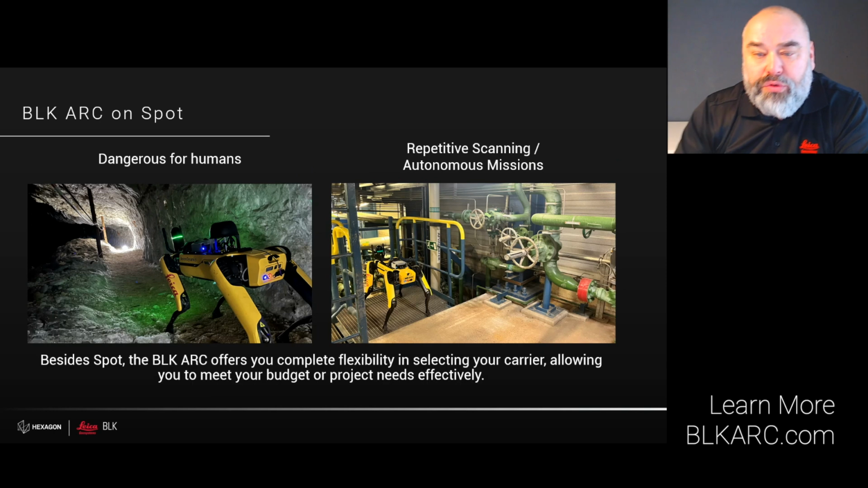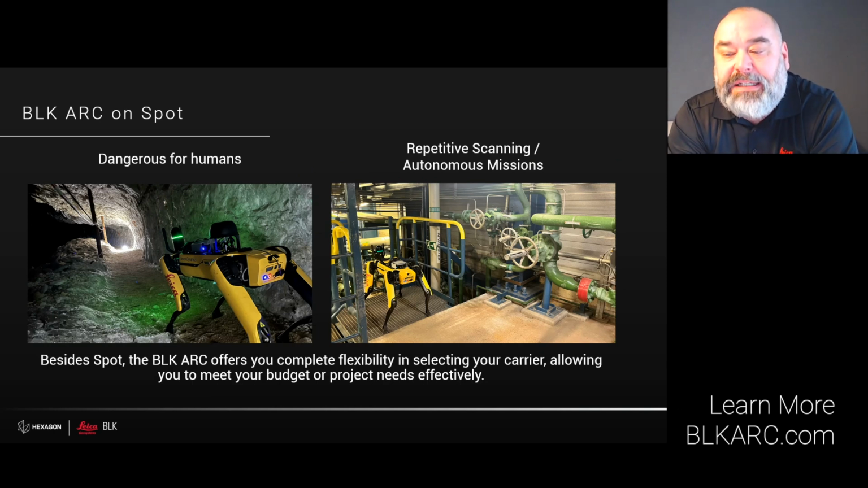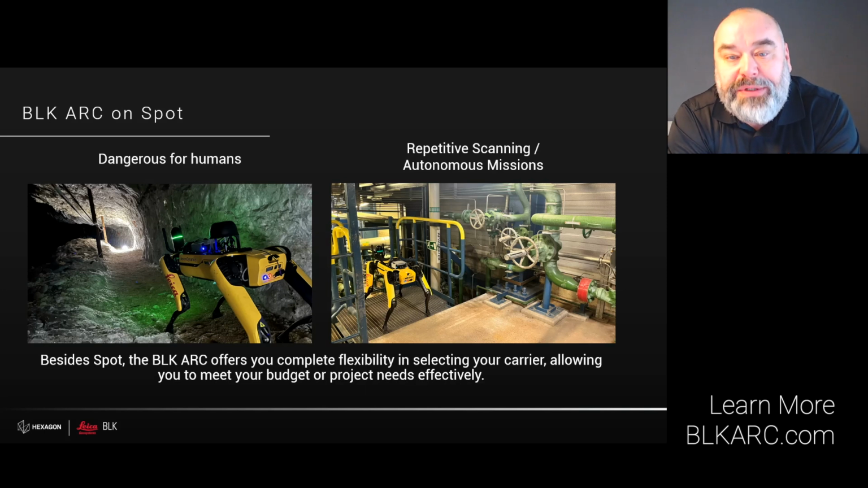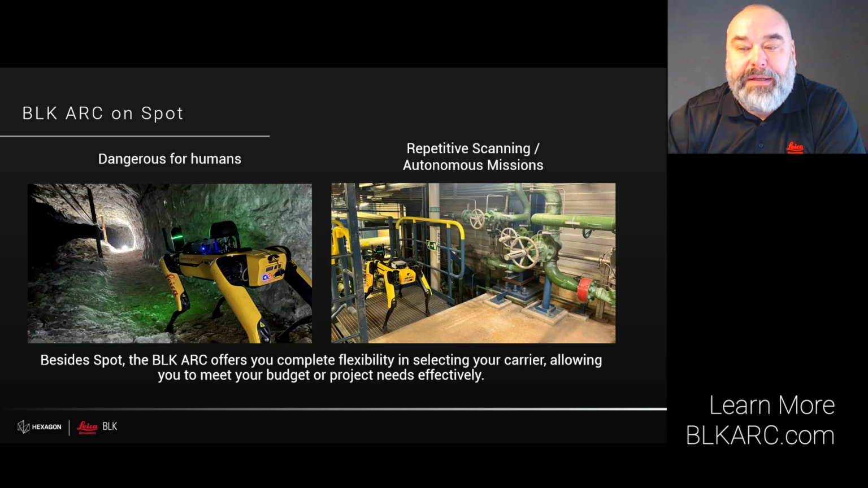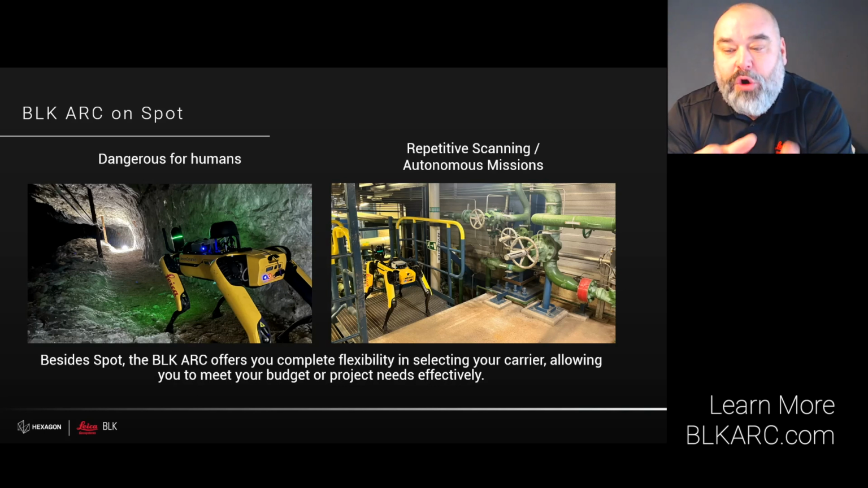The BLK ARC on robots, like the Boston Dynamics Spot, offers a unique flexibility to the user. Simplified, you can summarize two main use cases. We have already installed the BLK ARC on hundreds of Spot robots, and the strength and power of this combined solution is unbeaten in the industry. First use case is very obvious. I use a robot where it's dangerous for a human.